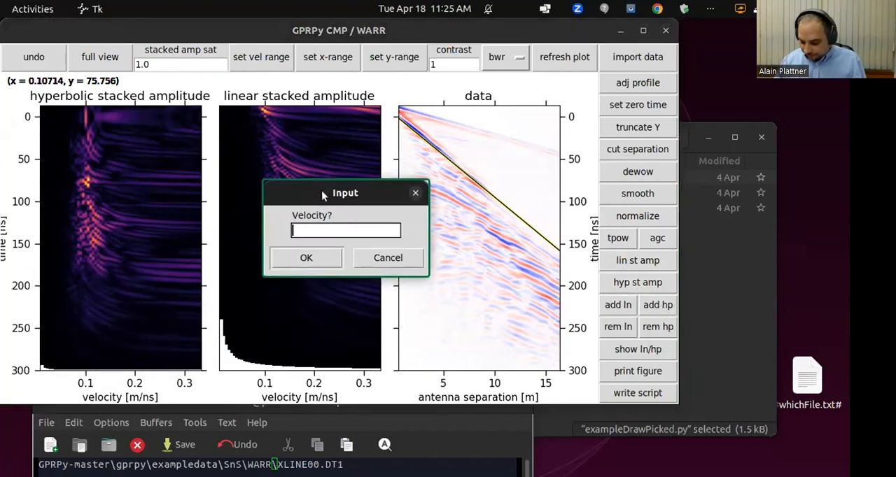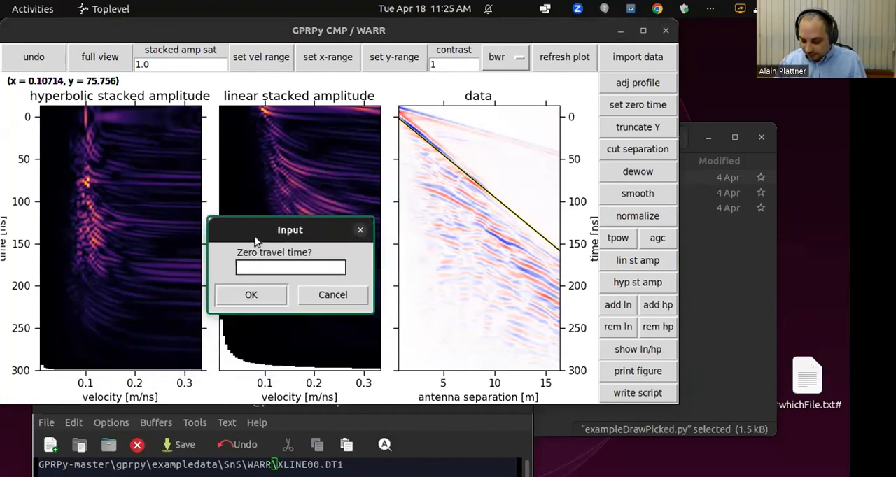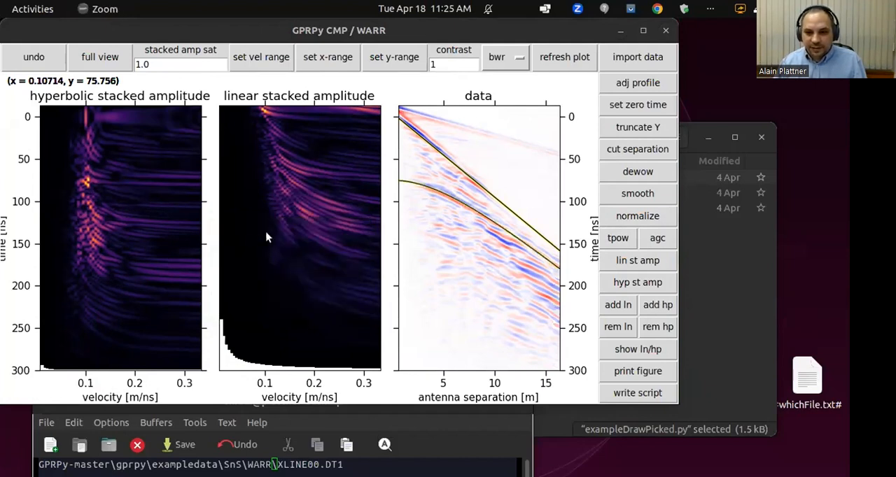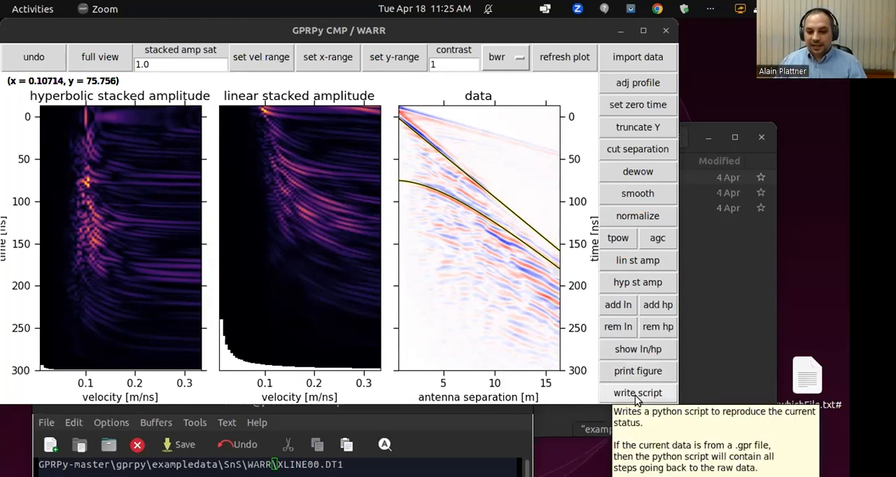Velocity is 0.1 and the apex is at 75. Yep, that's exactly this hyperbola here. Great. So this is how we can use this software if you have transmitter and receiver antennas that can move individually. And again, you can print the figure, and you can write a script that redoes the whole analysis for you.